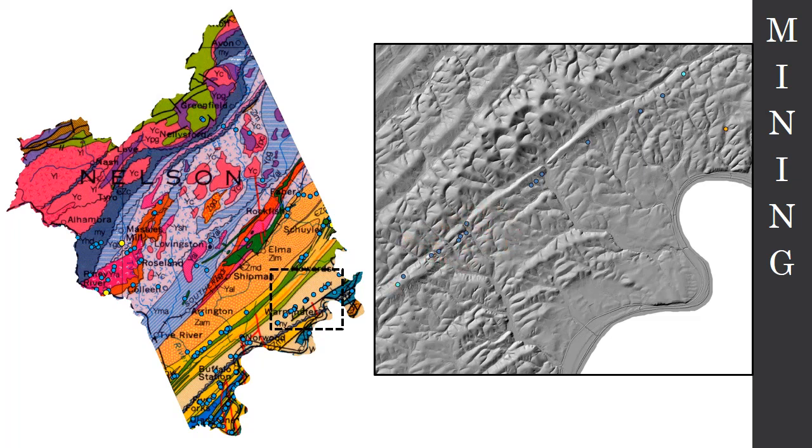The lighter colored blue, those are iron mines mined together. Now, laid over top of the LIDAR, you can really see that they tend to be mining right along this ridge right here. And that is not by accident.